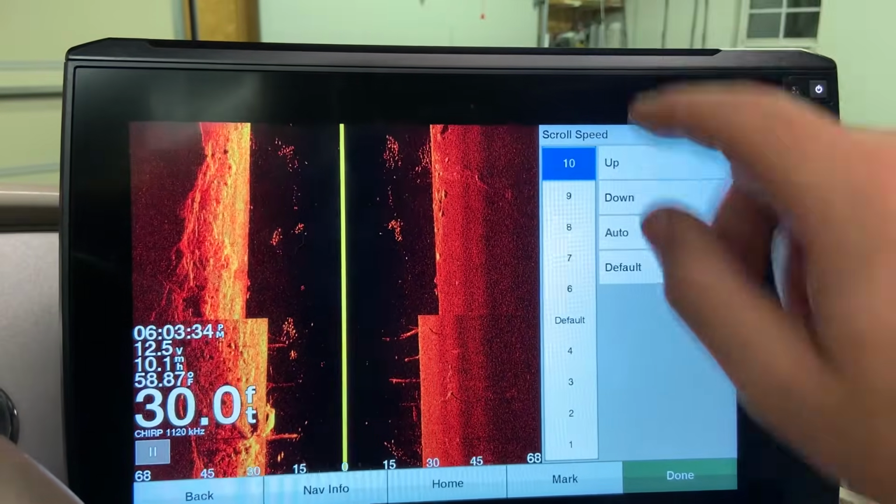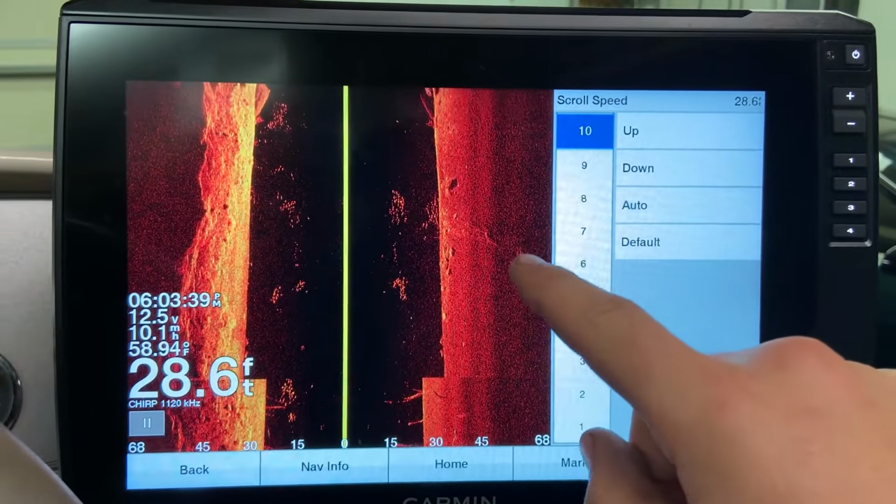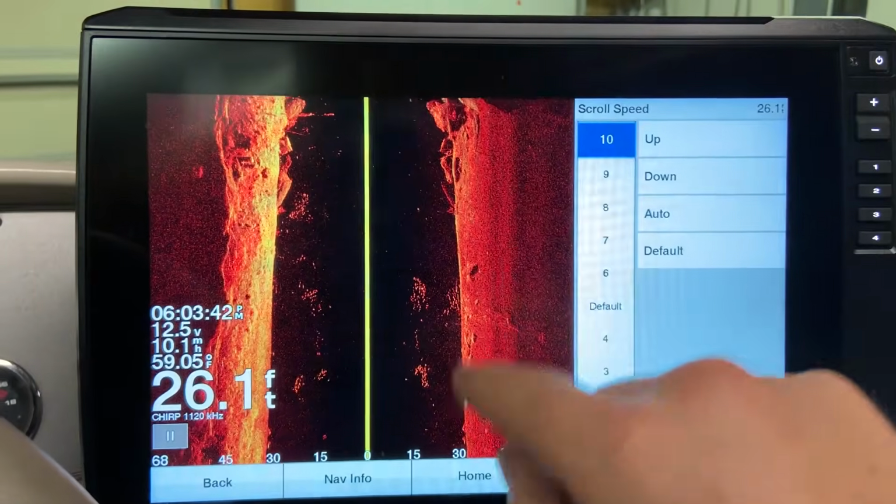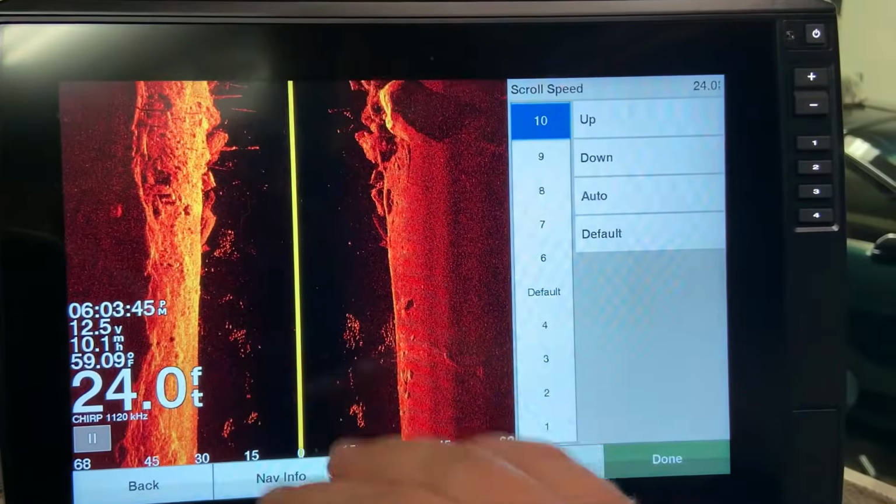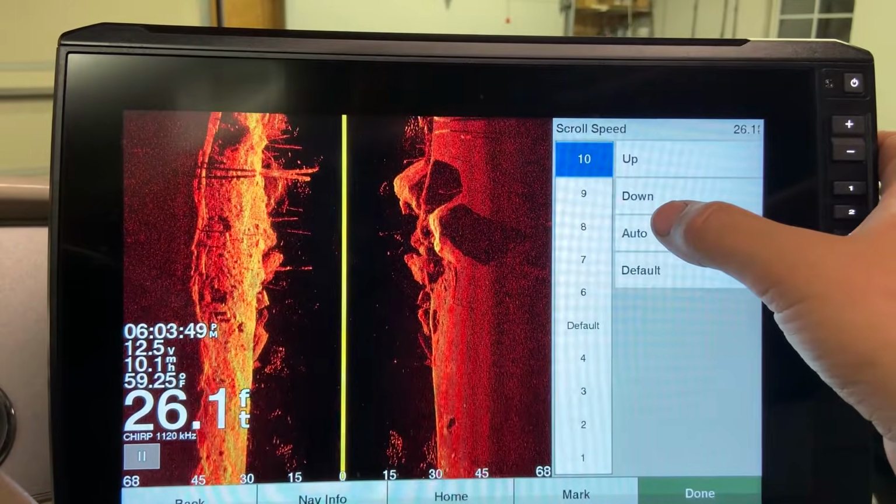I find that 10 will work only if you're moving really, really fast, whereas if you are on 10 and moving slow, things will come out really, really distorted. But like I said, it has its time and its place. I don't really like it, so that's why I keep it on auto.